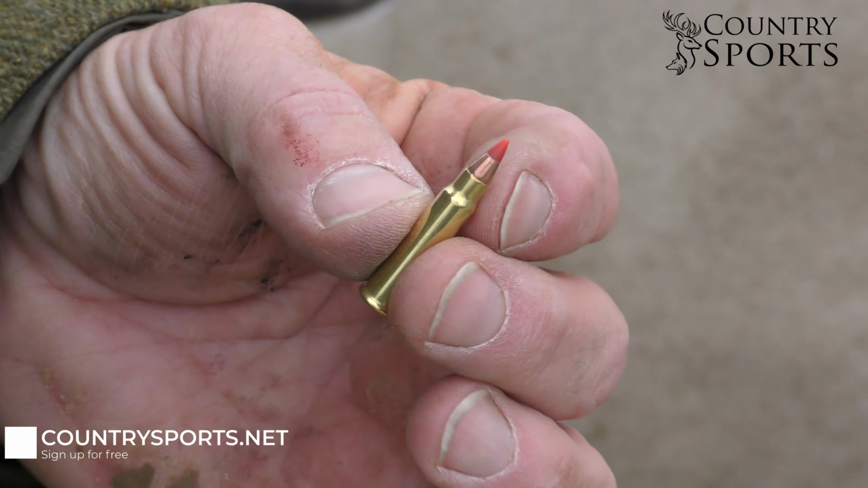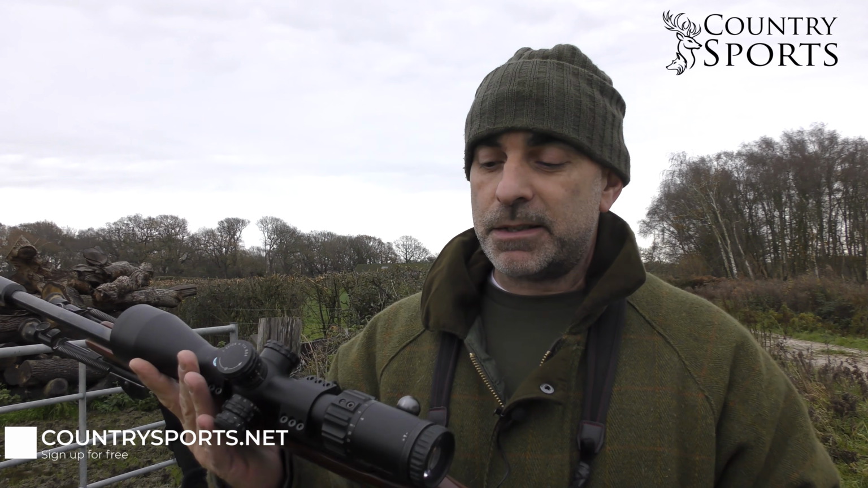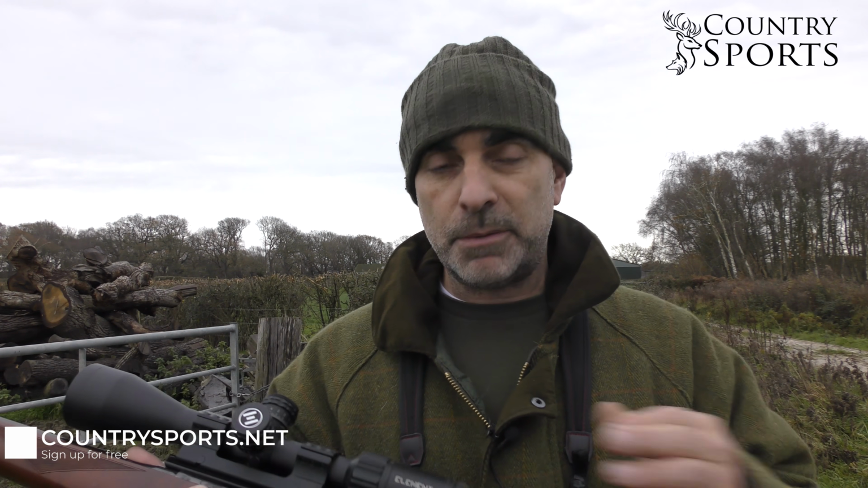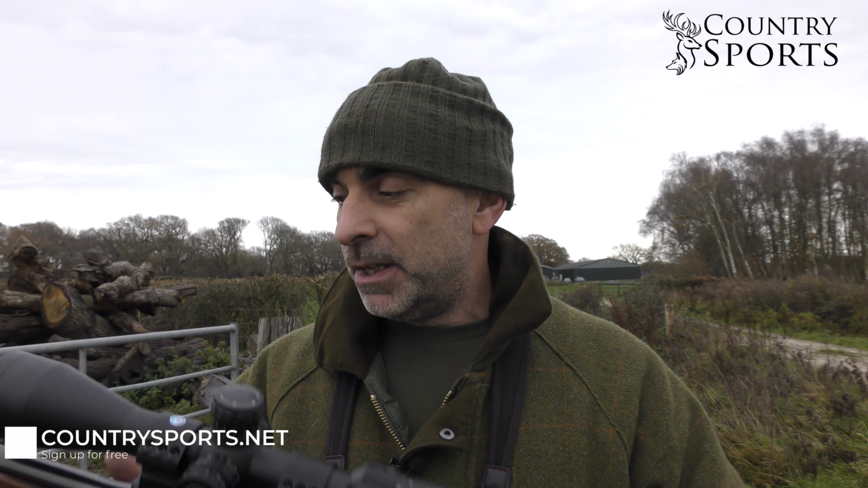So this rifle, it is a CZ452. Nothing fancy. It's got a Helix HGLR 2 to 16x50 element scope sat on the top there, and I've also got the thermal scope that I always use, the S60, and again, as always, sports match quick release mount, so I can chop and change between the two.